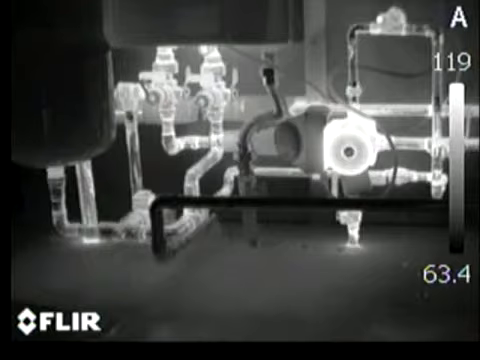It's very difficult to put your hands on it and feel the cold bleeding through and see where the problem is. But visually through the movie, it really was easy to tell. Let me go through a couple of components on here and show you what you're looking at in the system.